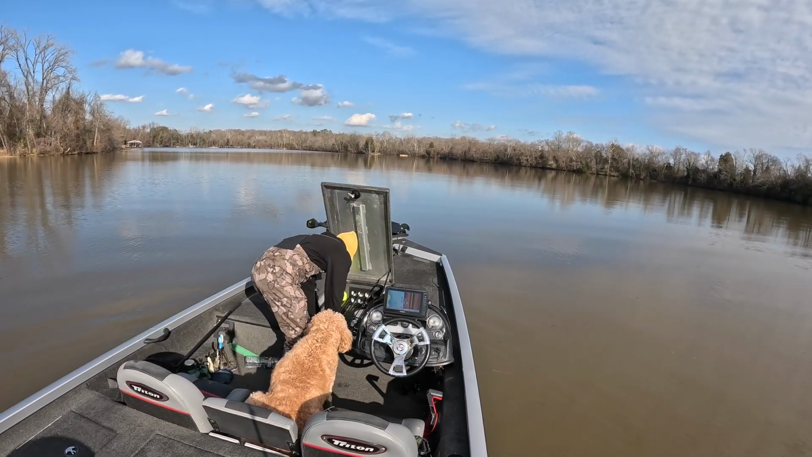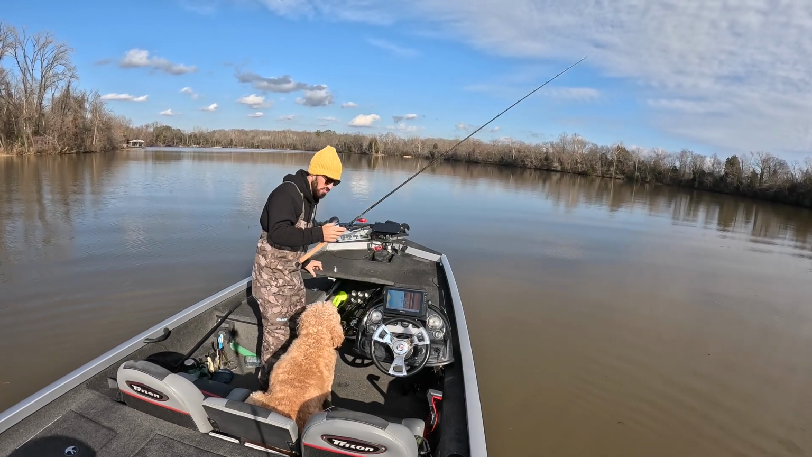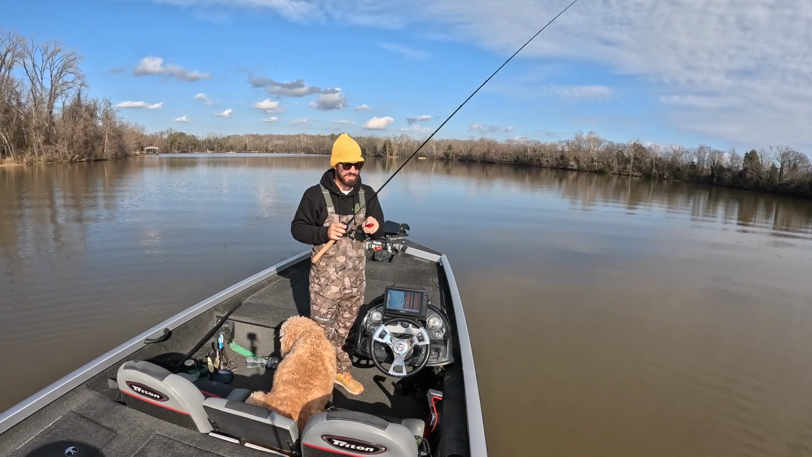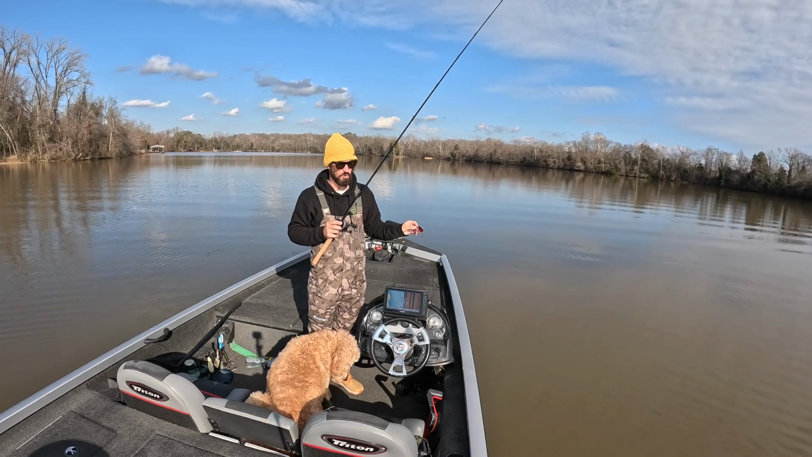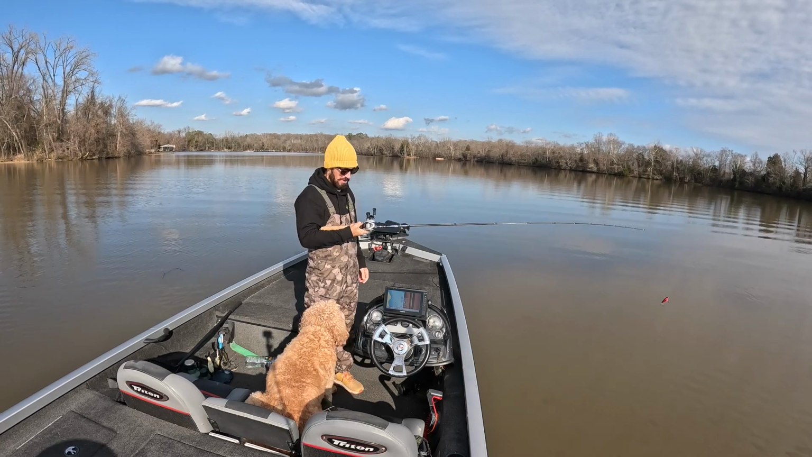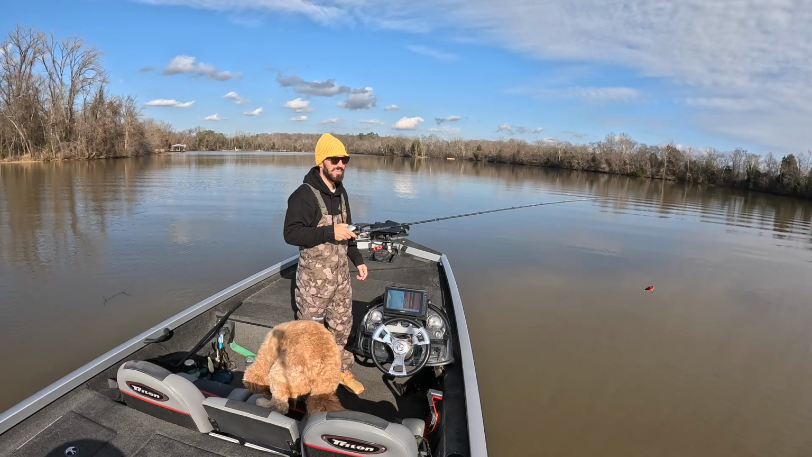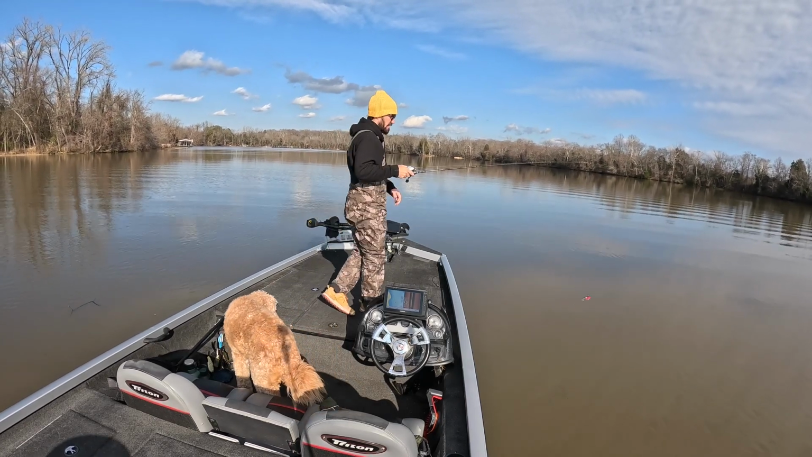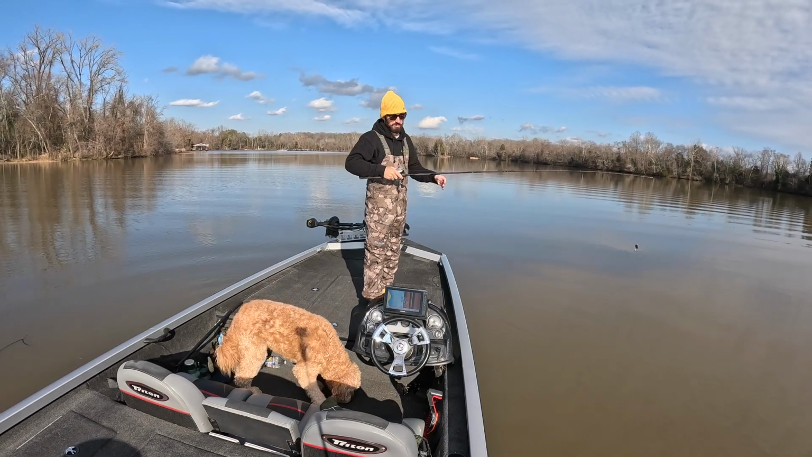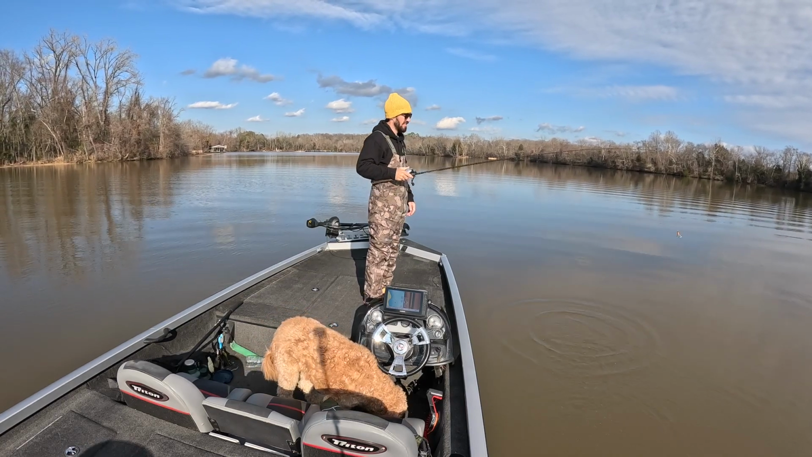I just got this beautiful new Dobyns Champion XP, the DC704 CB glass rod. I've got it paired up with the 201 HG Tranx with 12-pound. I'm throwing Seaguar InvizX on this right now. I've used it two days before this, and it's been pretty good.